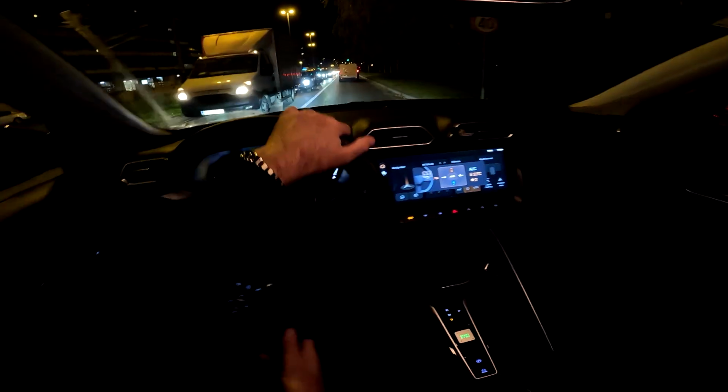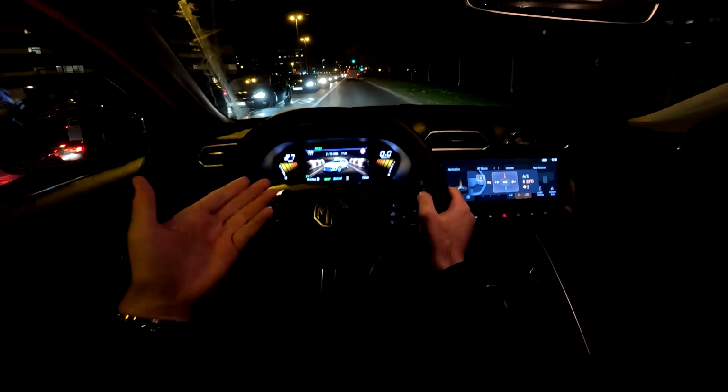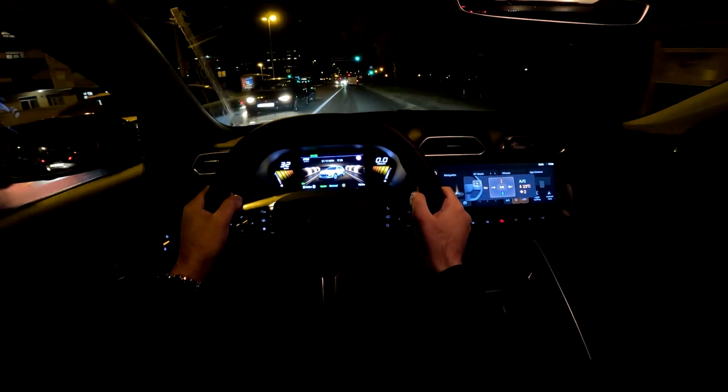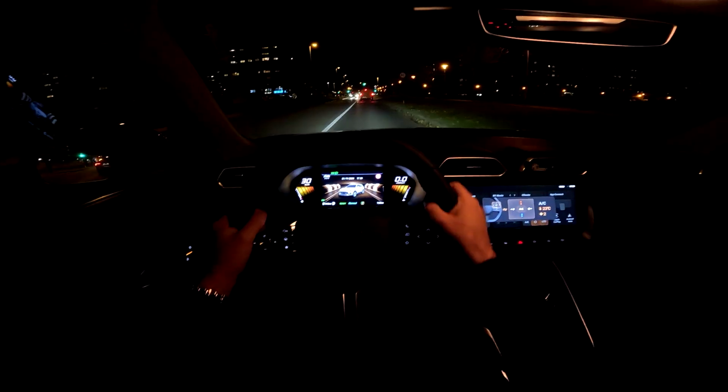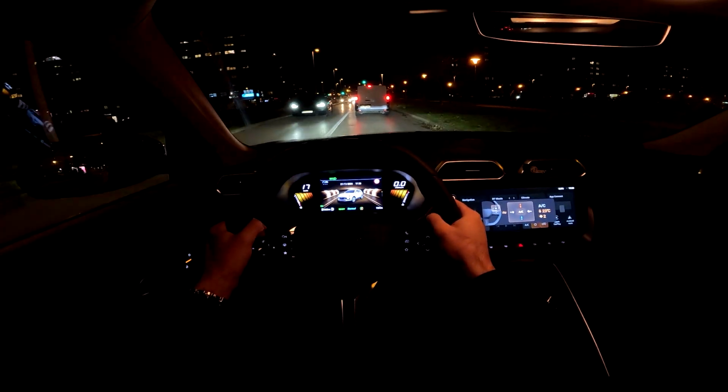And you see how nice and smooth the drive is. So again, now with electric power, and this system is so good. I think you will love the driving in this car. It is so relaxing.